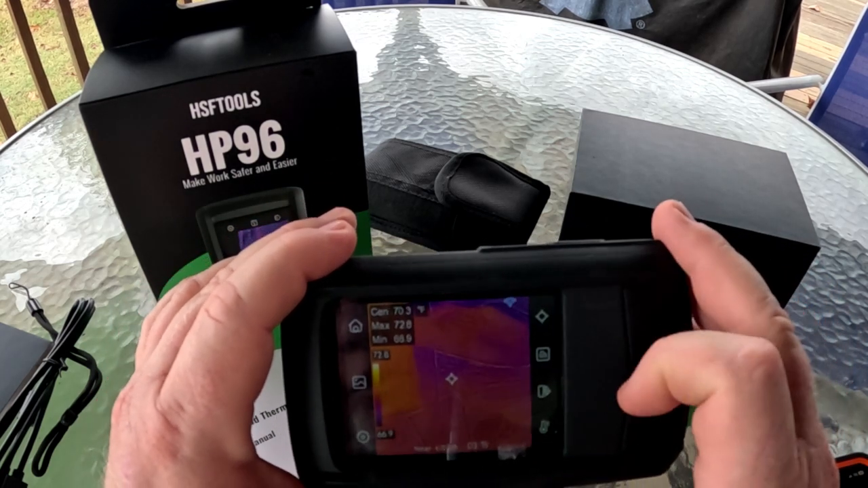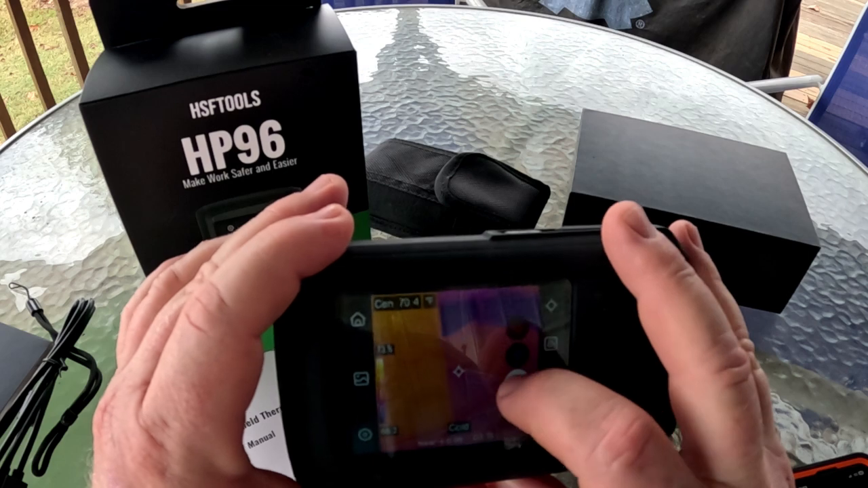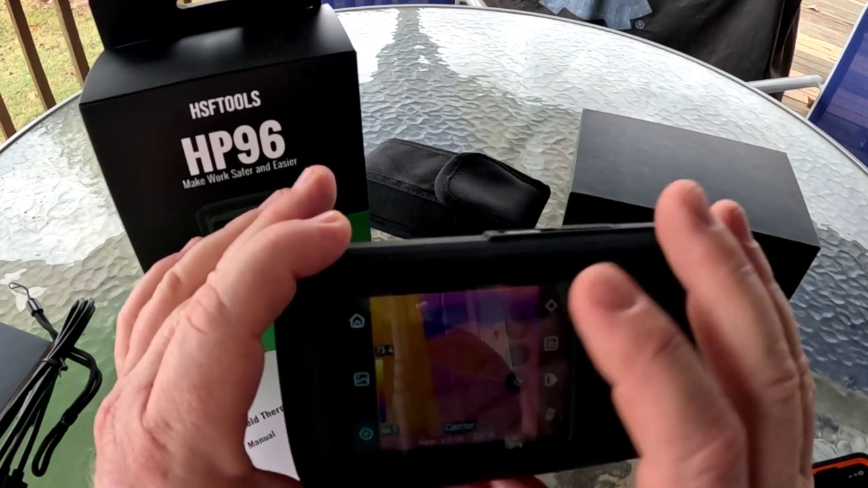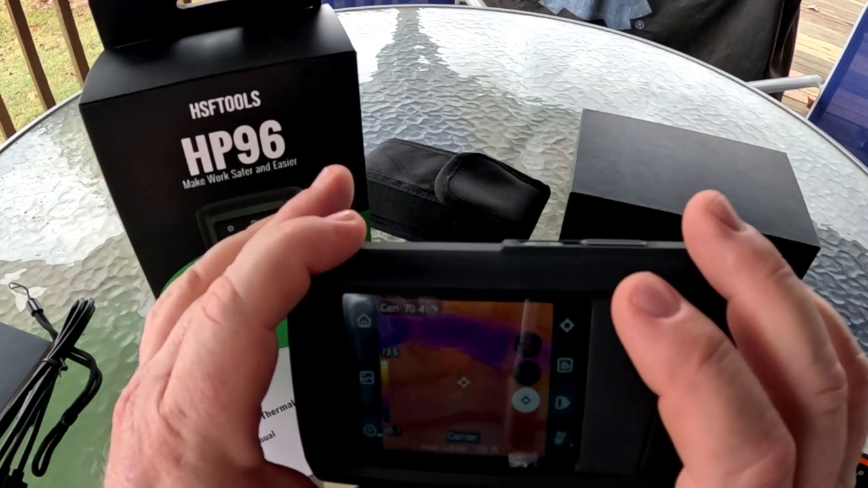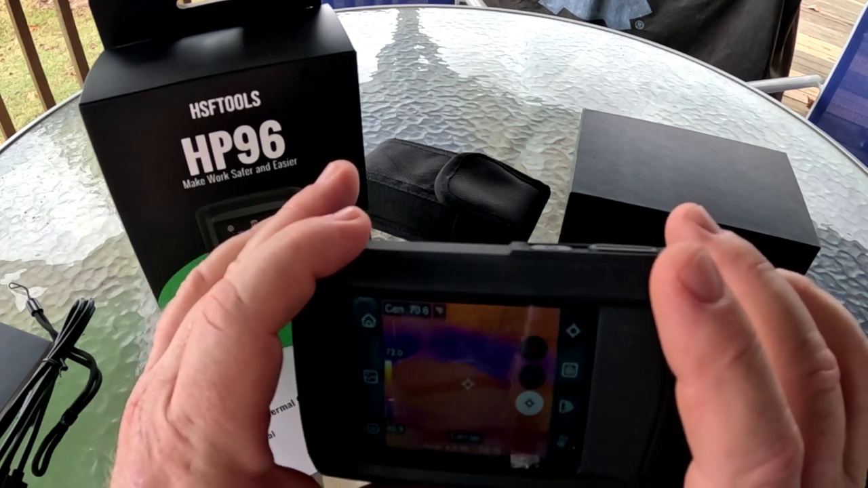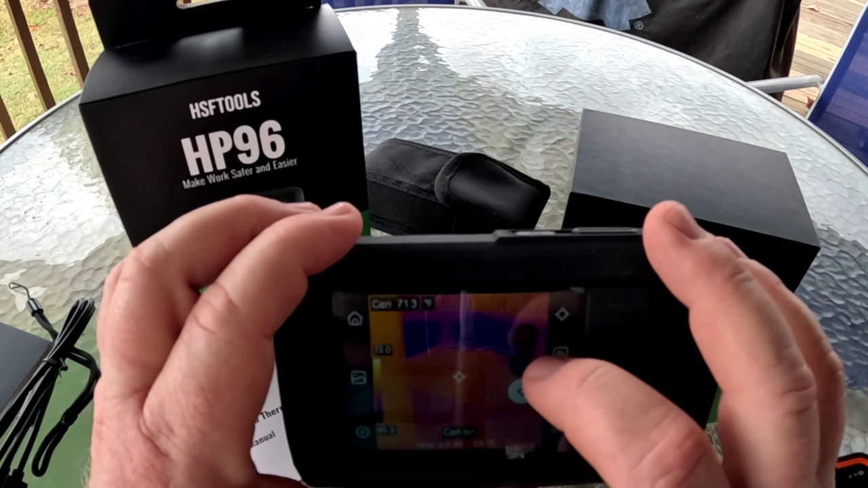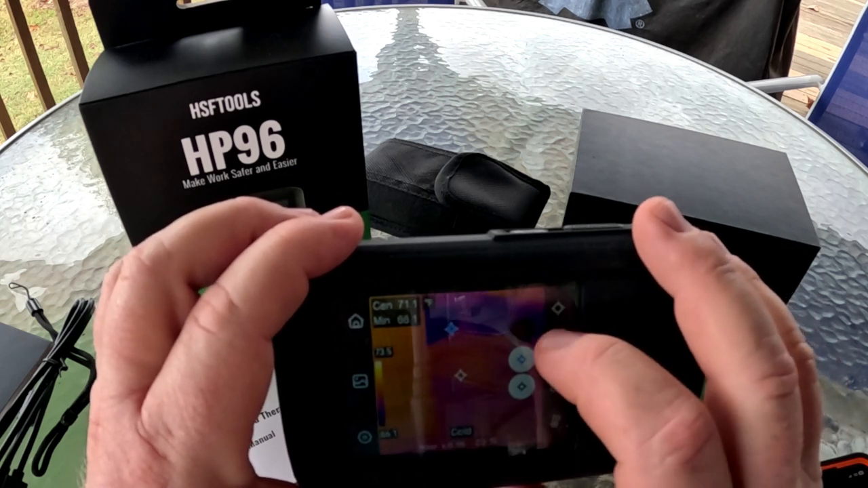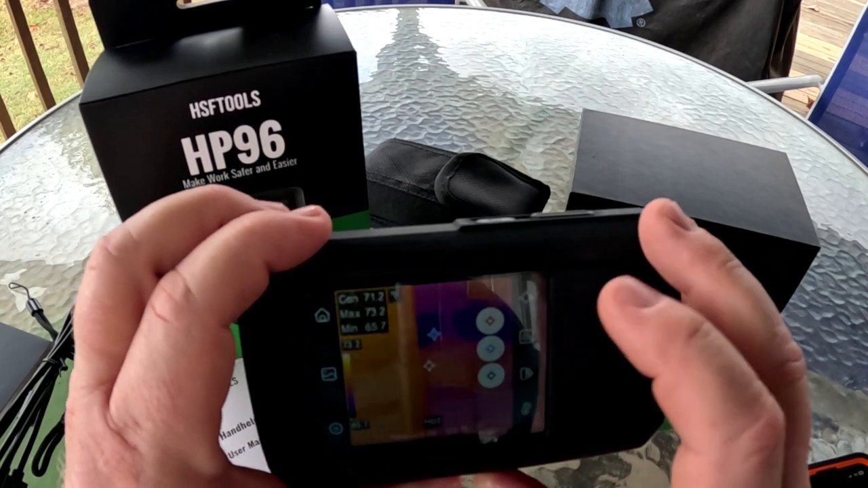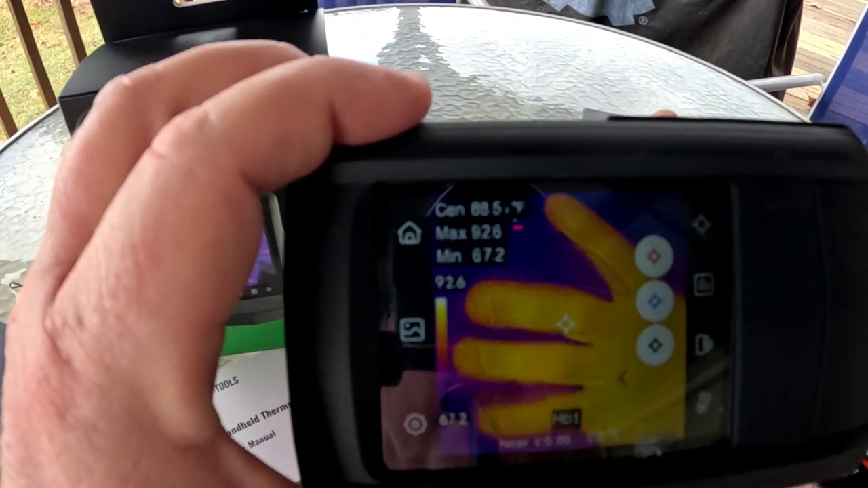But anyway, so we'll go back over here. So you can tap on here. This is your temperature points. So you can take them off the screen, unclick them, where you just have your image there with your temperature scale. Put up your center point if you're just pinpointing temperatures on something. Maybe you're checking refrigerant lines, reversing valves, things like that. You can use that only. Then you've got a low point that you can click on. It gives you the low point on the screen, then your high point, and it gives you the high point on the screen. And just to give you an idea, the hand there.